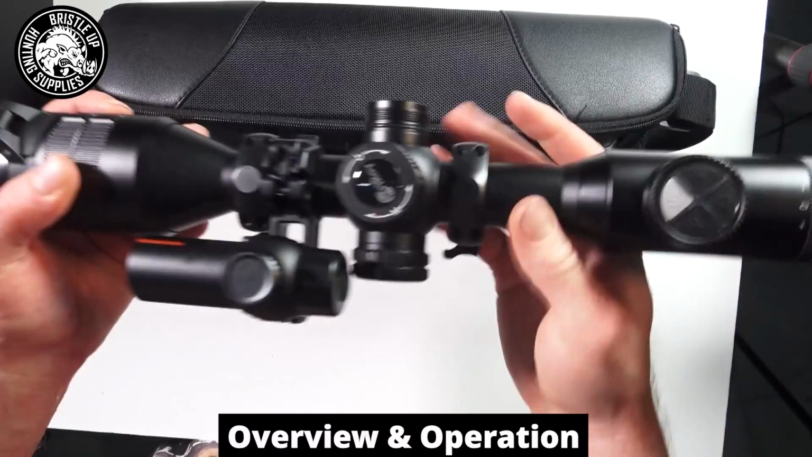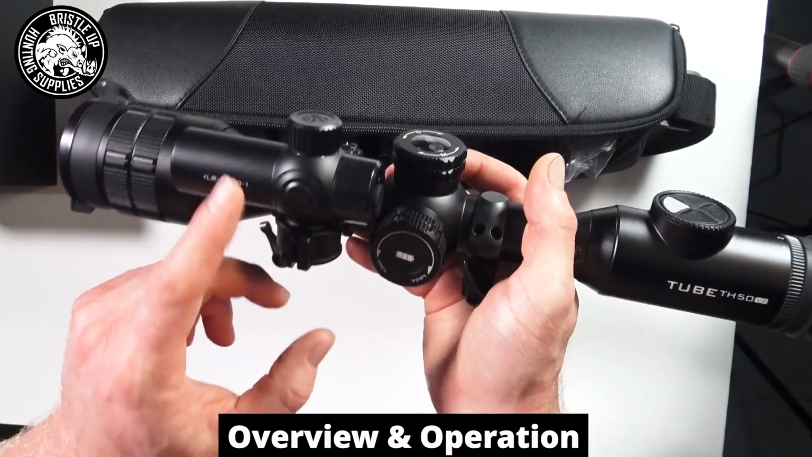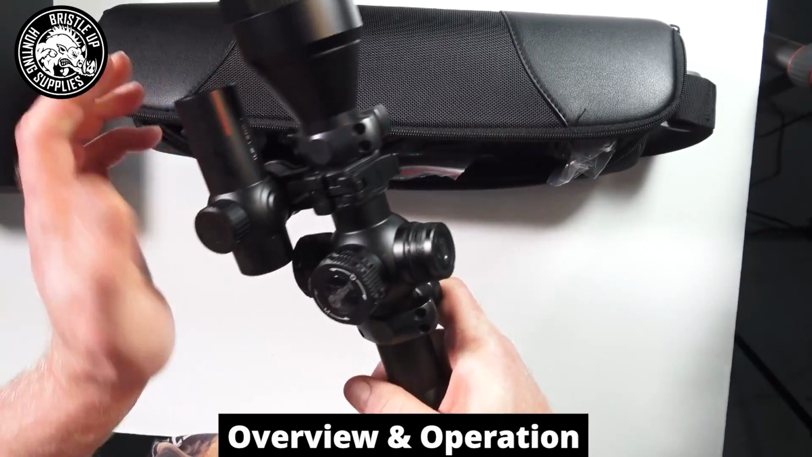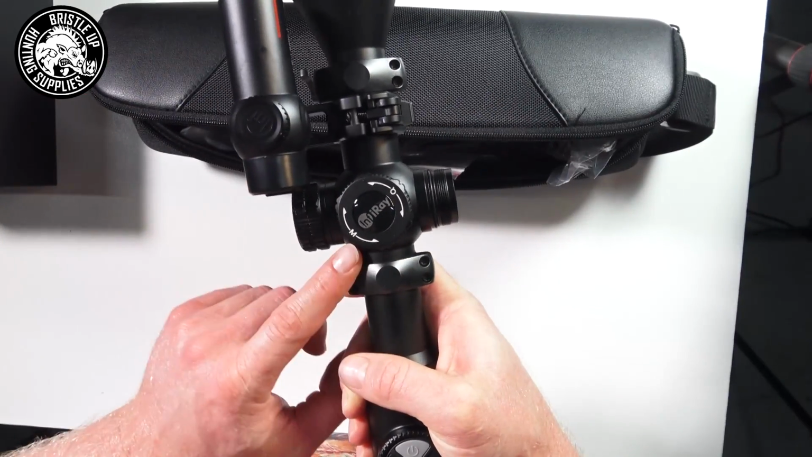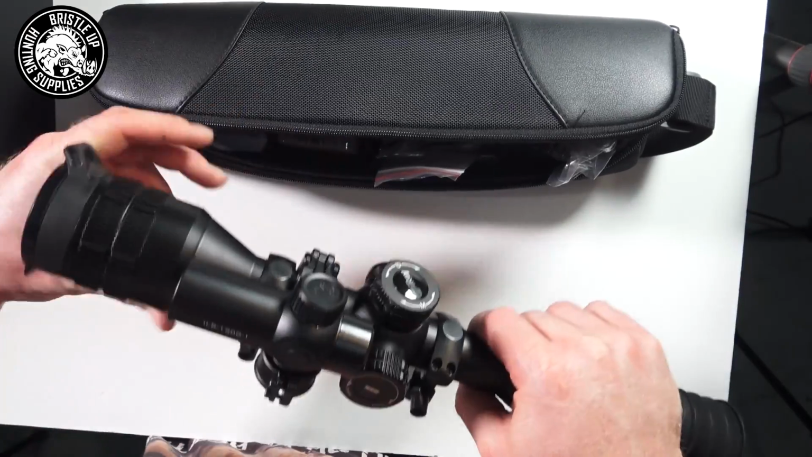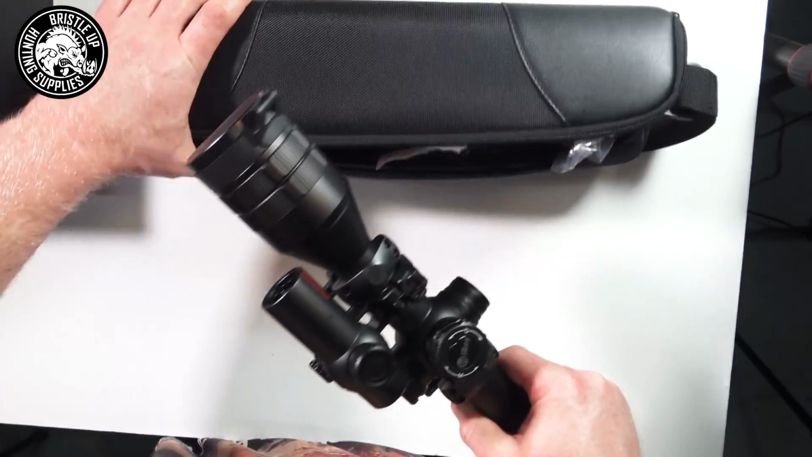And then you've got the scope itself. Okay, the LRF attachment is a separate purchase. It can be attached to the side and it Bluetooths the range finding function to the inside of the scope. All right, so let's take a look at how the scope actually works.